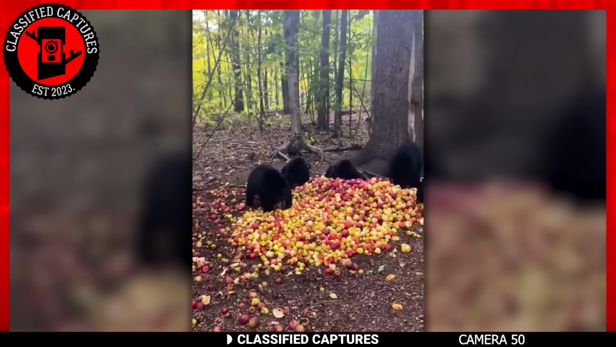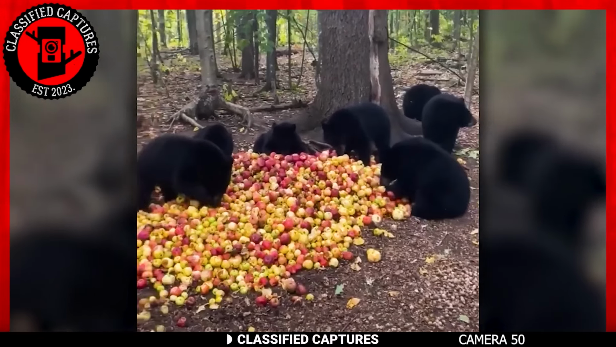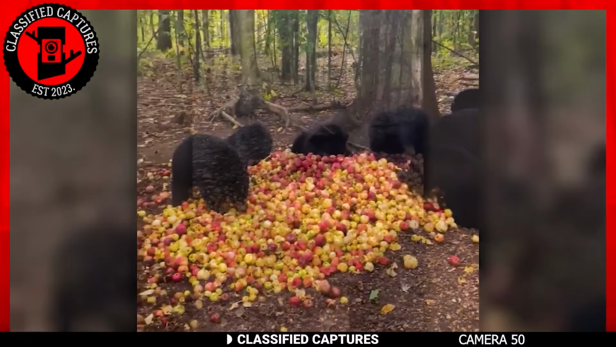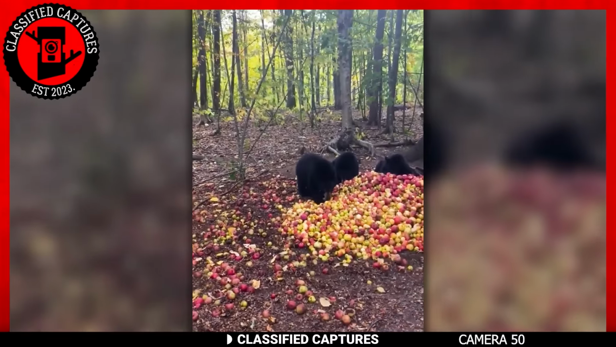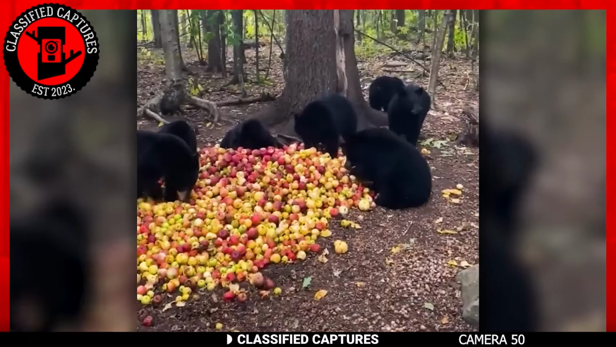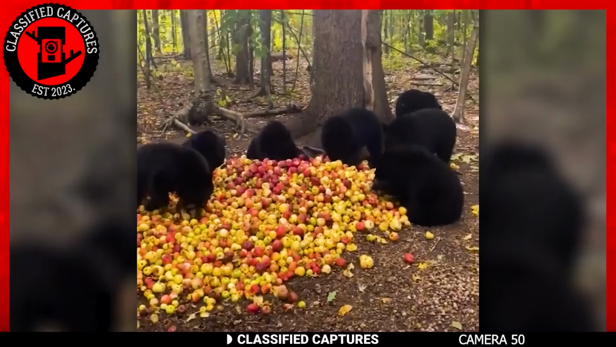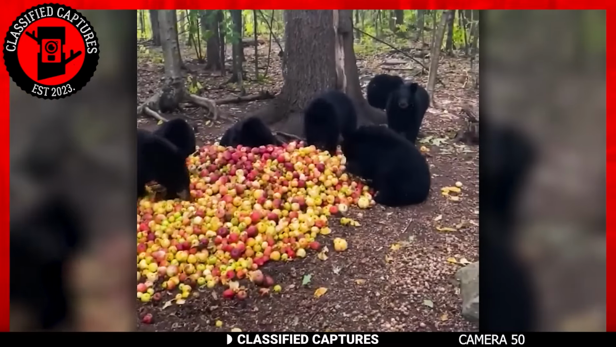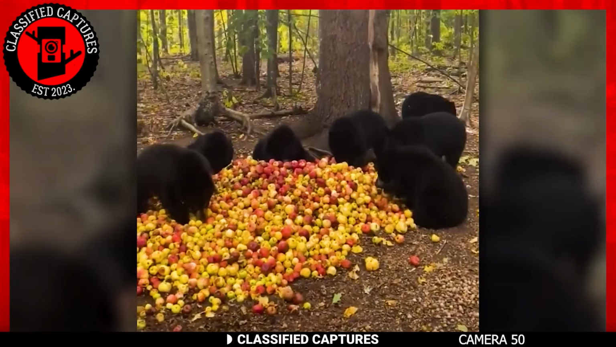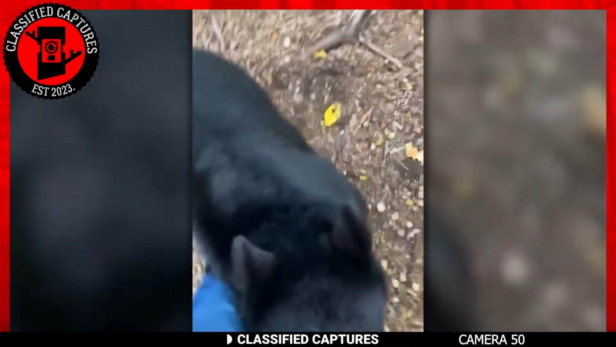As the trail cam footage reveals, the bears devoured the apples with gusto, climbing on top of the pile and squabbling over the juiciest specimens. Their black fur contrasting against the bright red apples make for a surreal and captivating image. It's hard to imagine the sheer force and size of these wild animals all gathered together for a feast in the farmer's backyard. Who knows what other creatures have been enjoying this apple buffet without being caught on camera? And as for the 12 bears, will they continue to return to this bountiful spot? Only time will tell. But one thing is for certain, this farmer will never forget the day he stumbled upon a bear picnic in his own backyard.